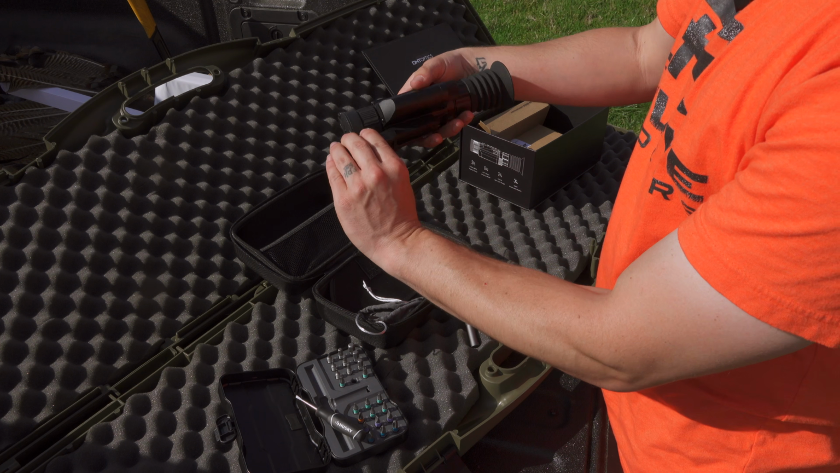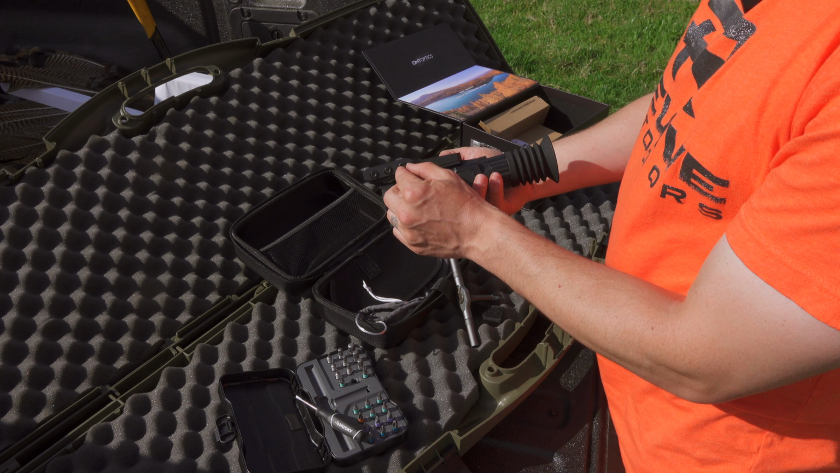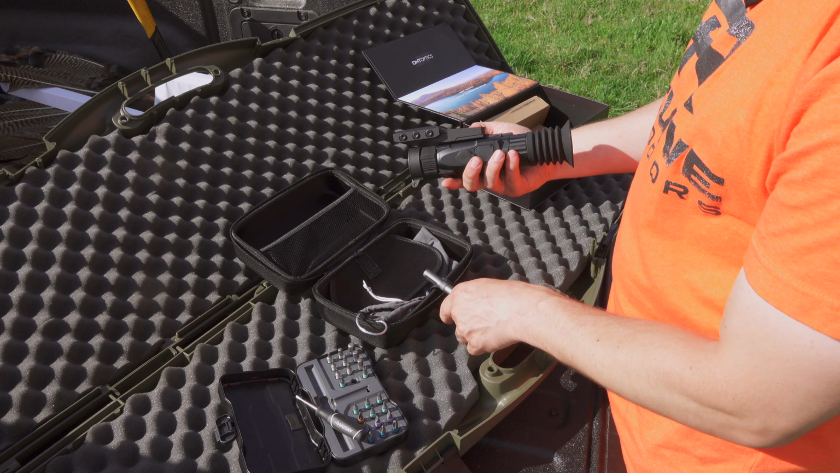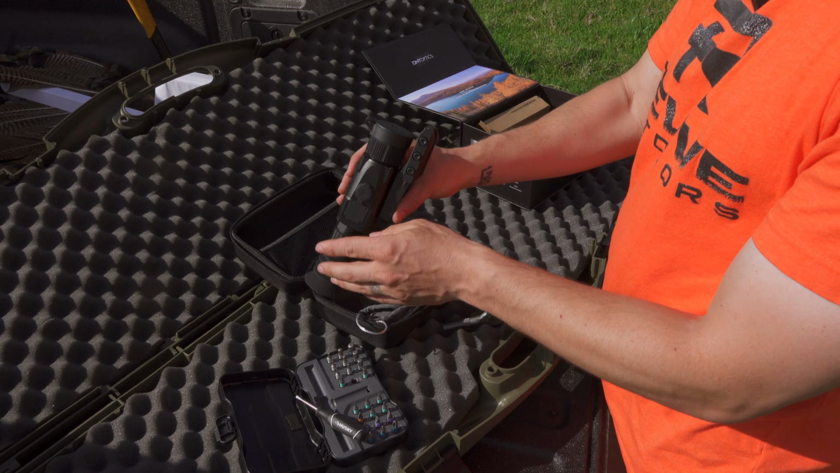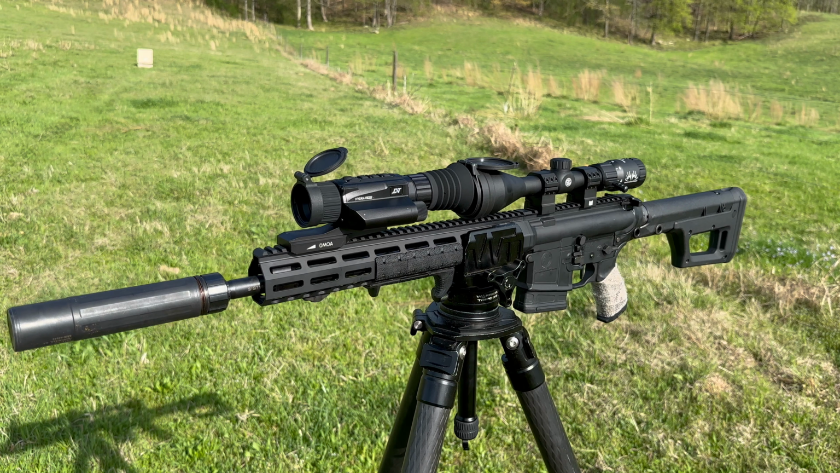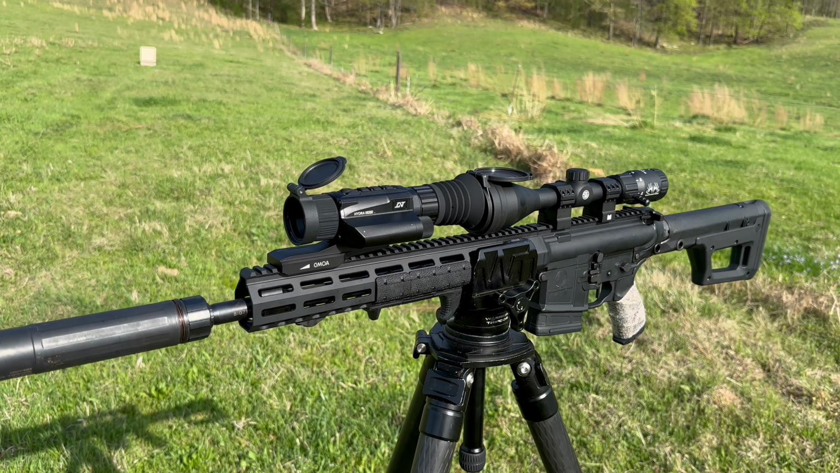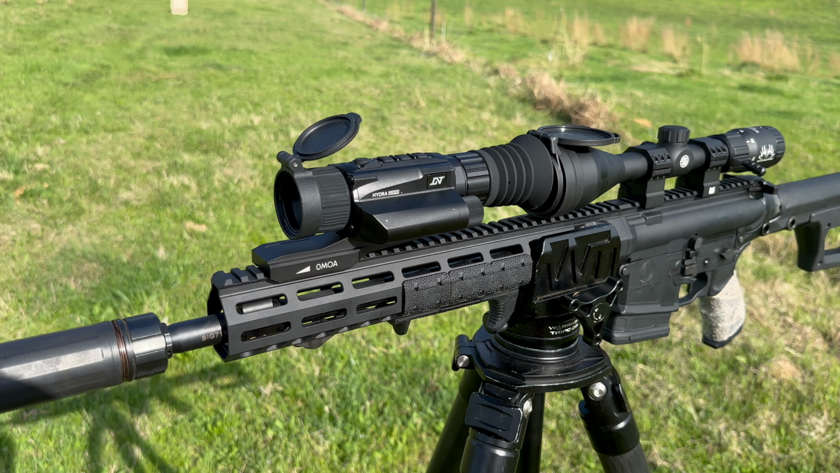Now that you have the scope mount on there, you're just going to put these along the Picatinny of your gun and go ahead and mount those in. And it is going to be the same T25 Torx bit on that to mount to your gun. When it comes to using the Hydra 325 as a clip-on, there's some very important details that you are going to want to pay attention to maximize the use of this as a clip-on.